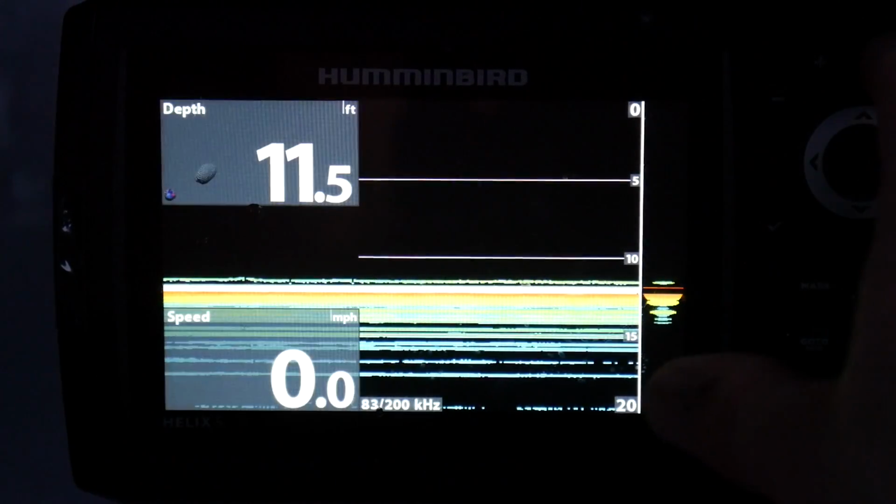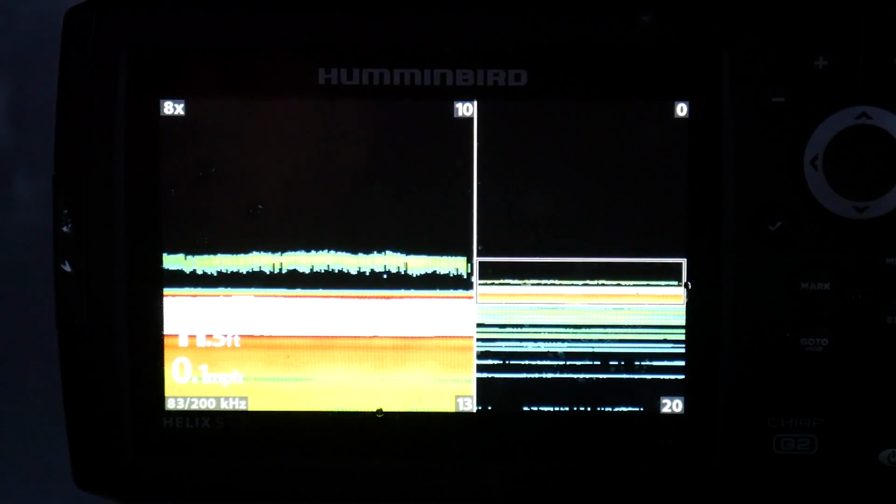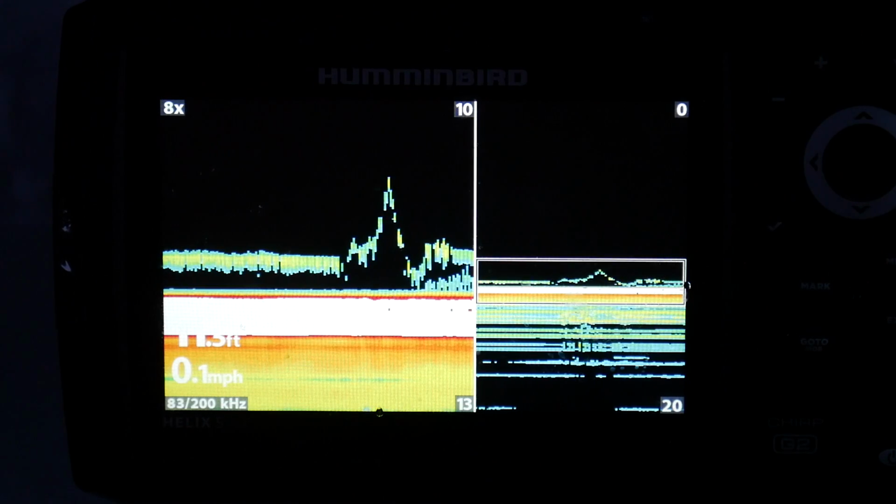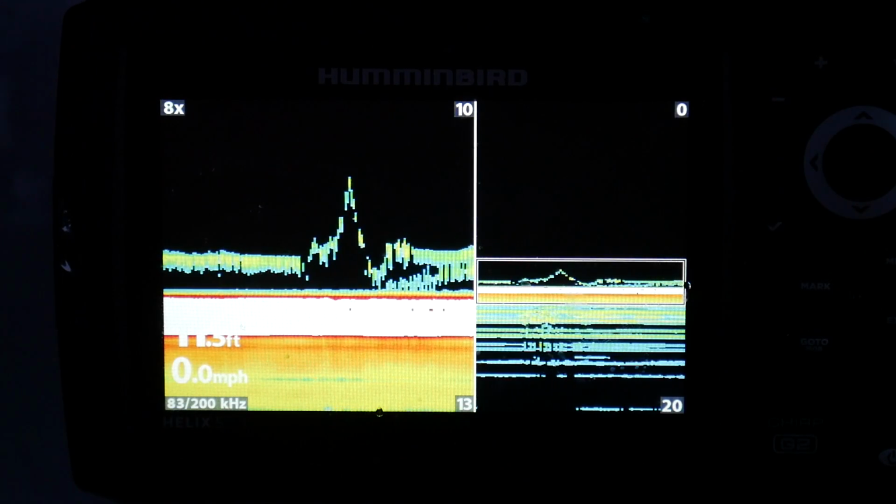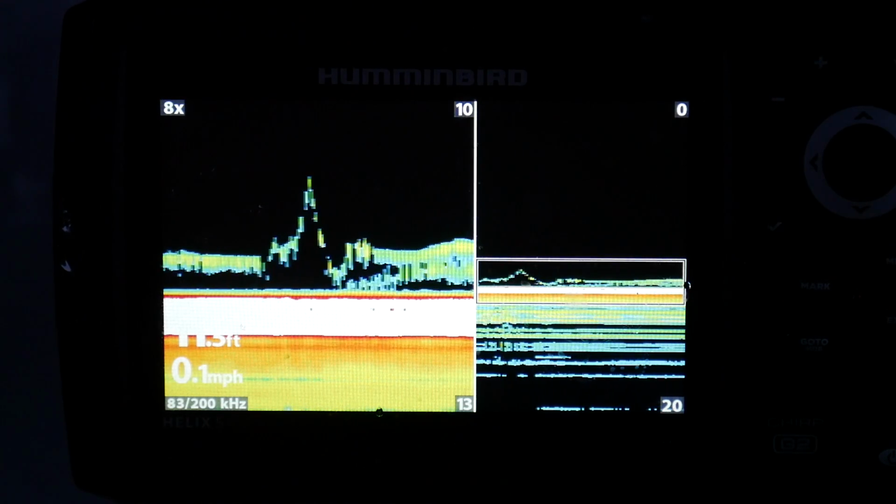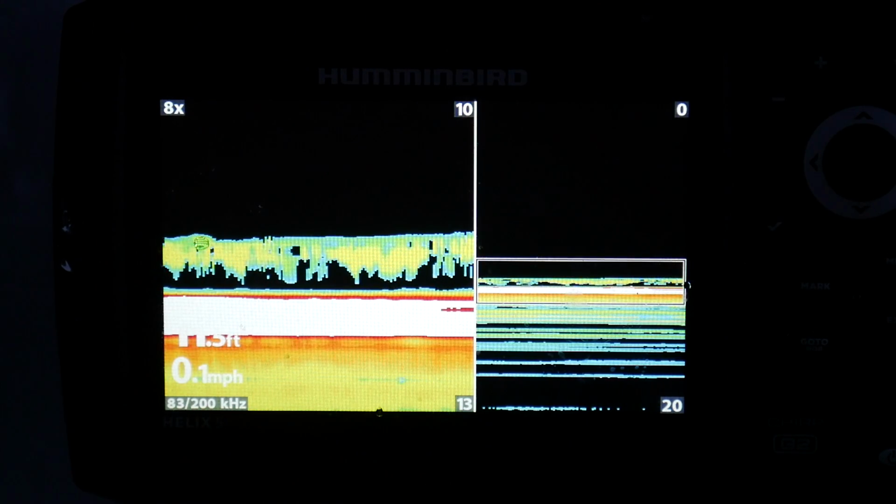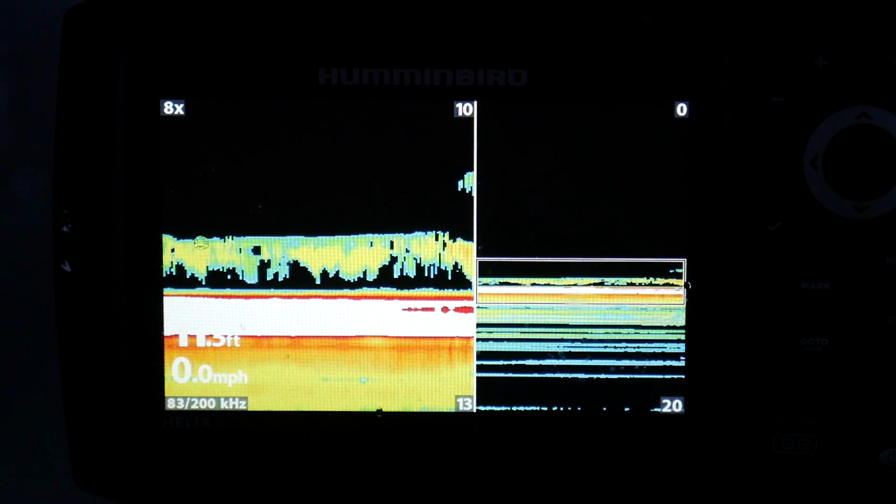There's your flasher for you, standard. There we go. We're back on the unit. Just another pretty cool feature of the unit. Oh, there's a fish. Come on, buddy. Smash it. He's on it. Come on. What do these fish not want when I'm throwing at them?